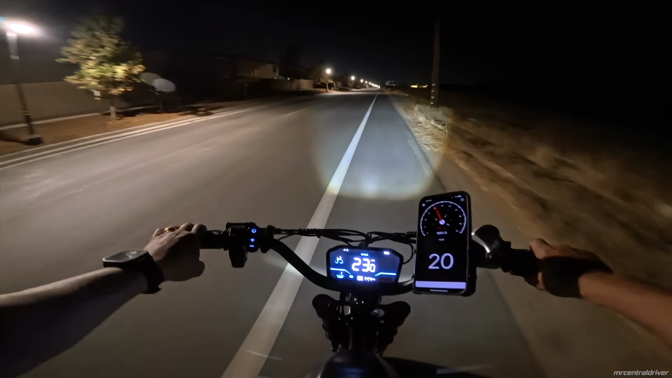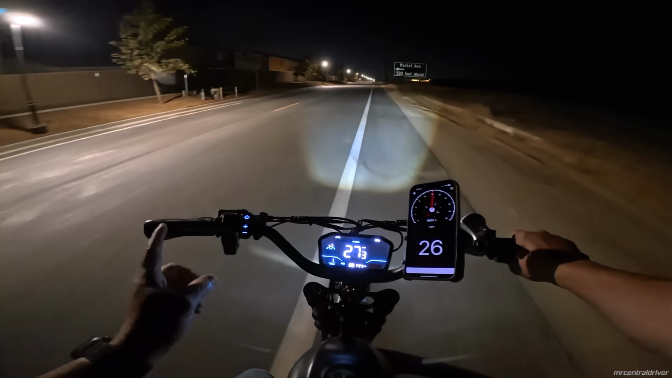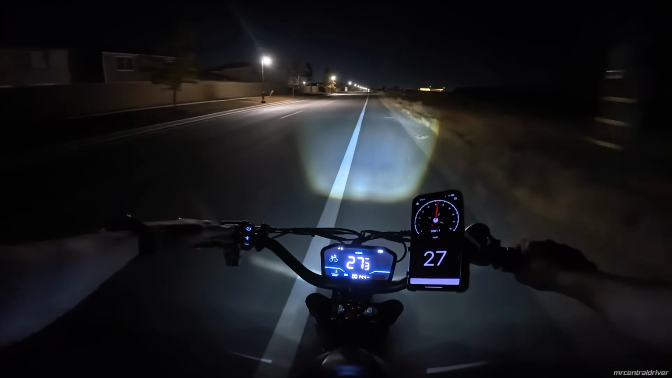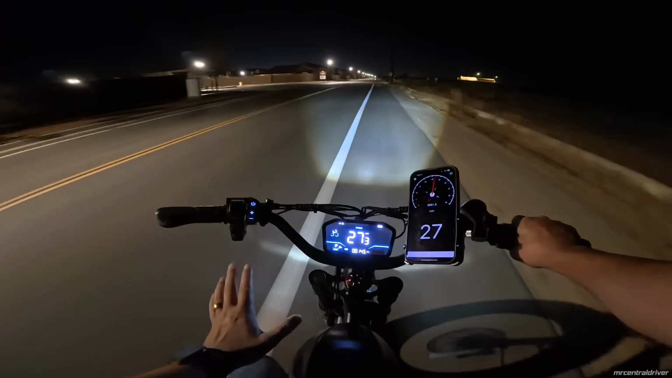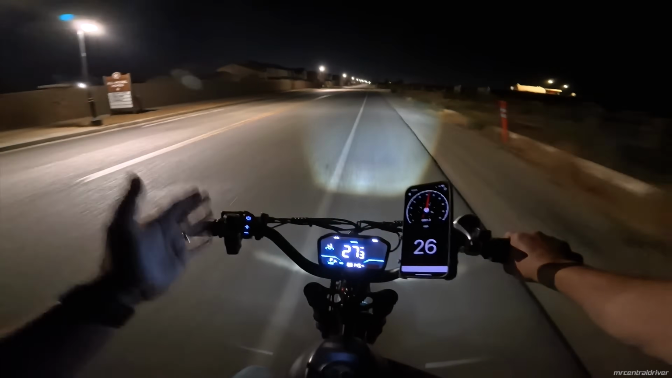It covers everything you need to see. But it feels like it's only turned up to like 80% brightness. But of course, that is the highest it goes. You know what I'm saying? So this is with the light off, and this is with the light on. So definitely making a huge difference. You can definitely see a lot more. So no complaints at all with the front headlight. I'm just saying it's not as bright as some of them, but it's definitely passing in my book.